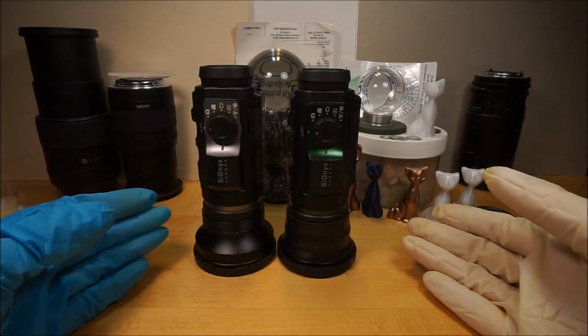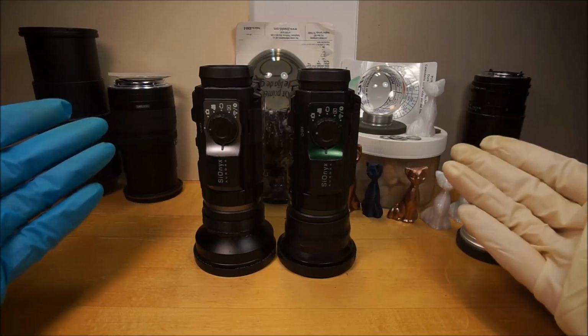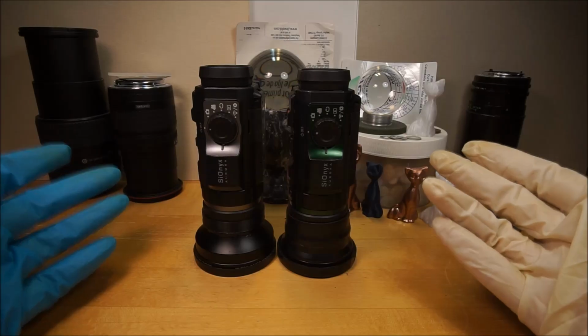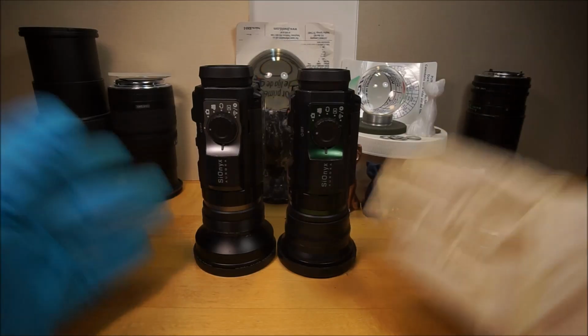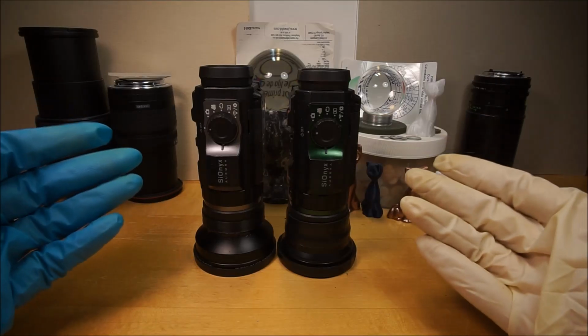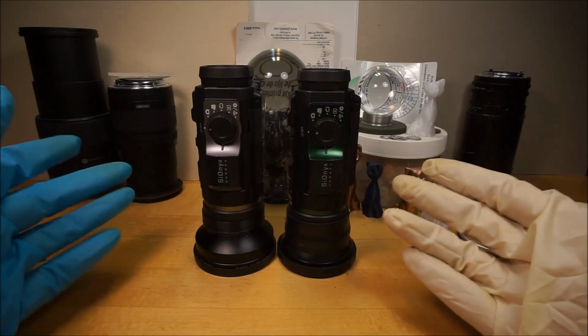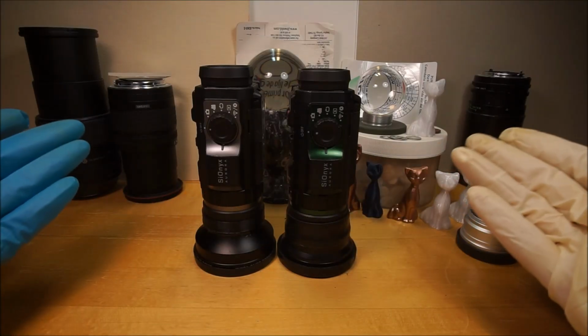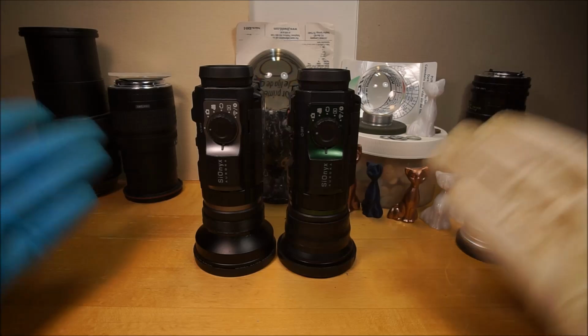Could it have been a drone formation? Yes, it could have been a drone formation. Could it have been high-flying jet planes in formation? Yes, but I don't know. Could it have been alien spacecraft? Sure, it could be that too. But who am I to say what is or what is anything? I'm just presenting this information to you, and I'm leaving it at that.